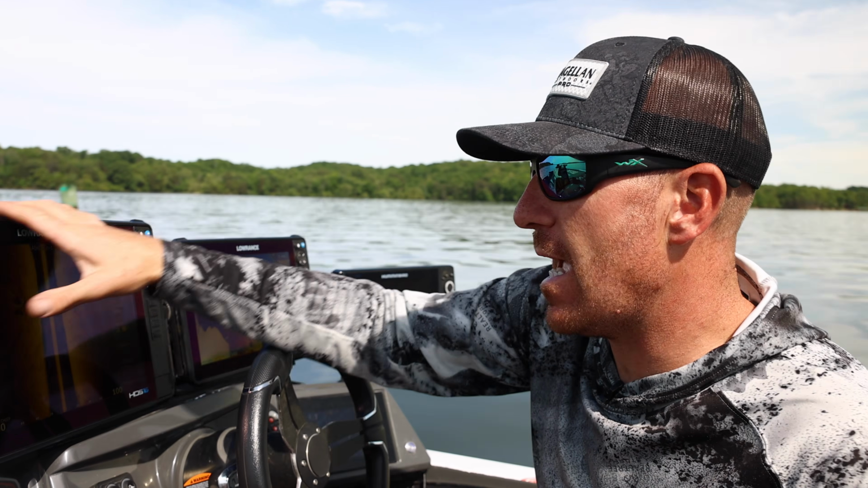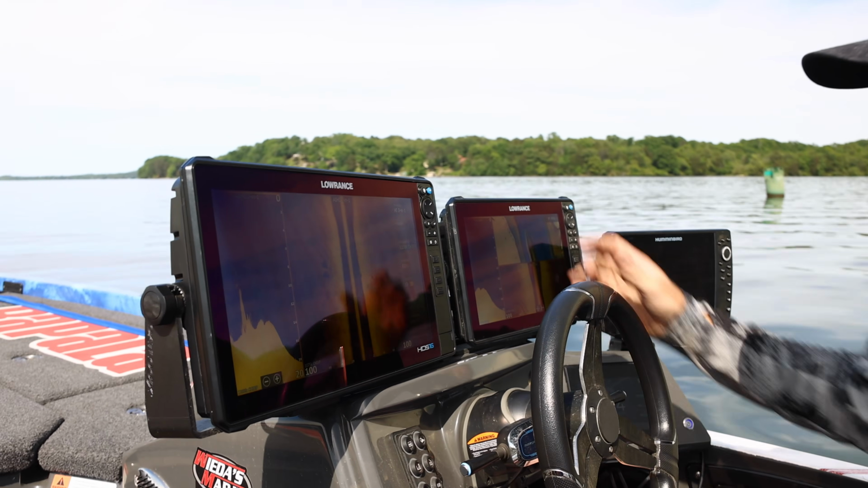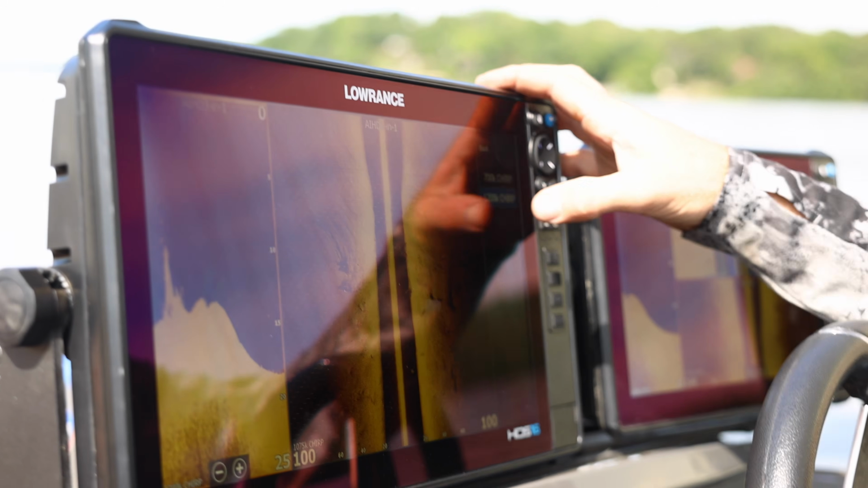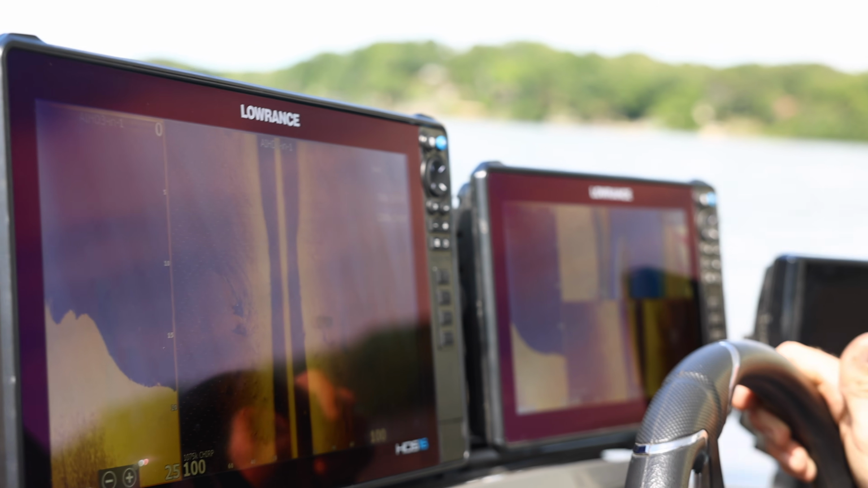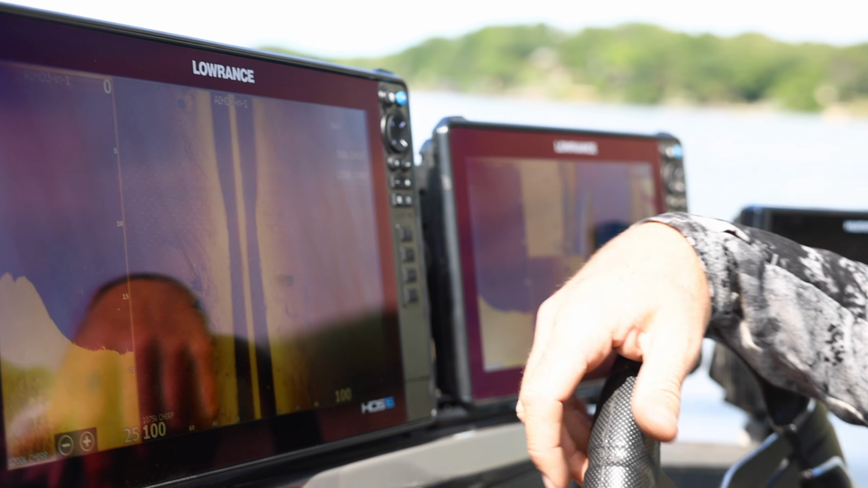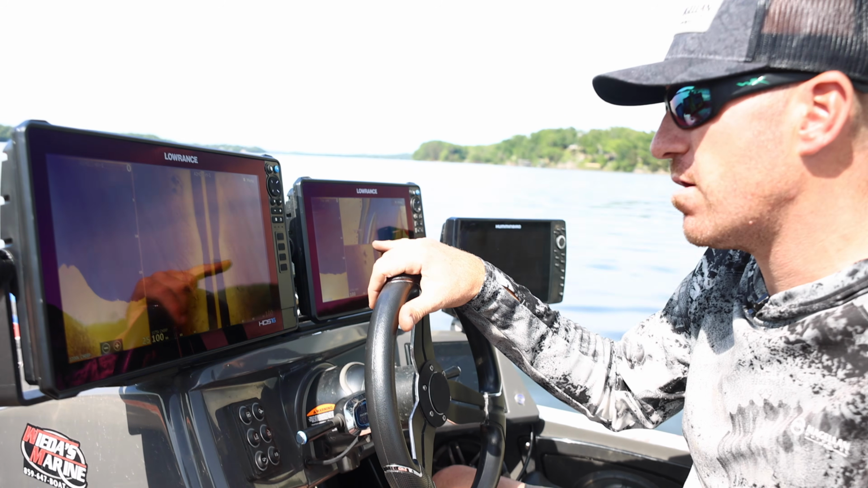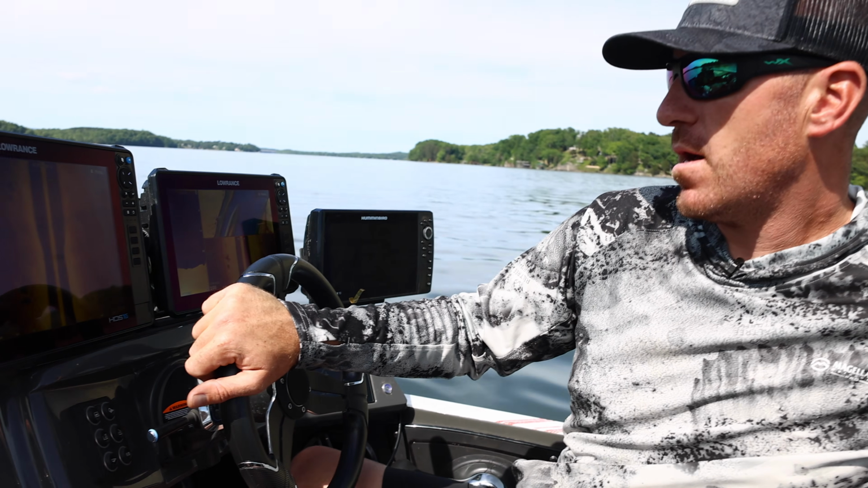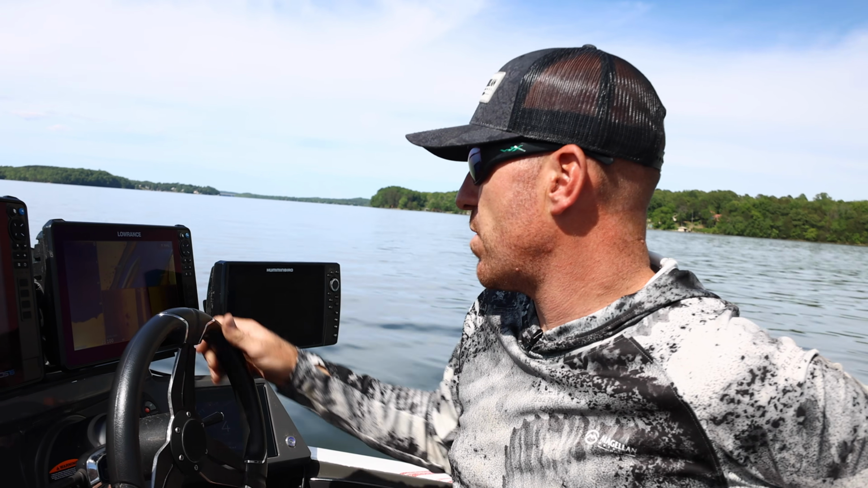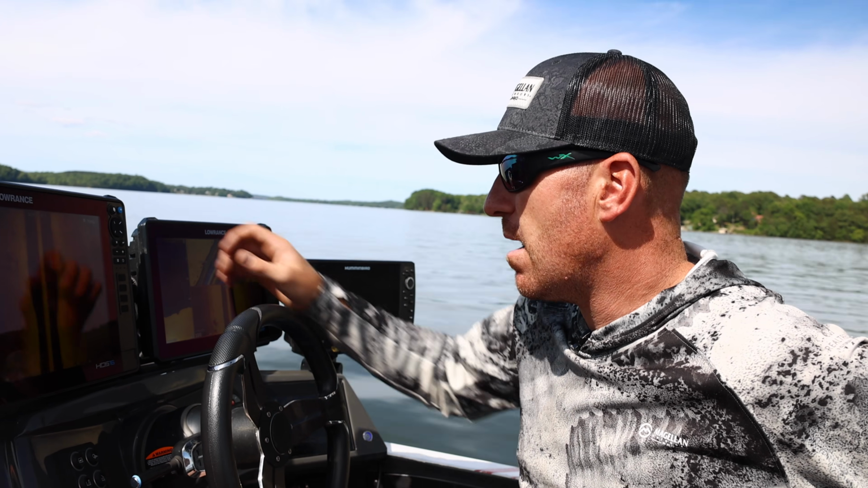Now on your down imaging, your DI down scan, you have an ability to go to 1200 kilohertz chirp or 700 kilohertz chirp. So two options right there. And just sort of getting used to the unit, I have a little bit of interference right now, and it could be something interfering back here that's plugged in. I might have to make sure everything's good to go there, but it is pretty interesting. I'm seeing some images out to my right here on side scan.